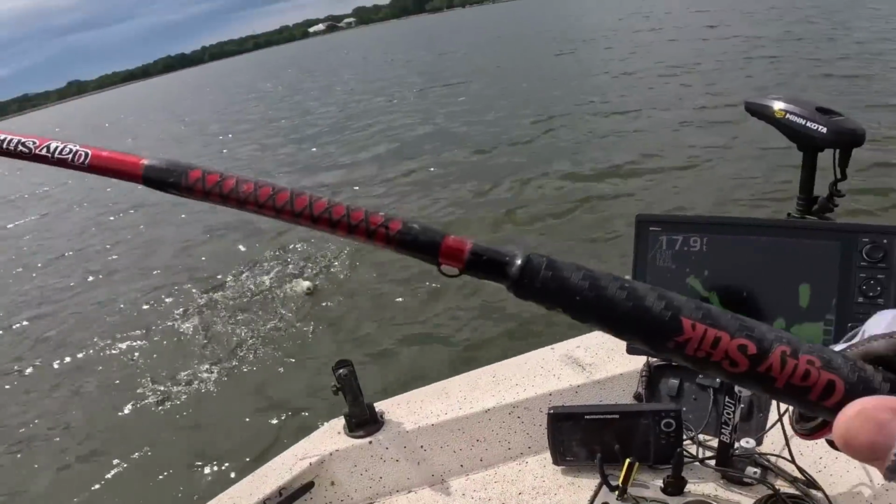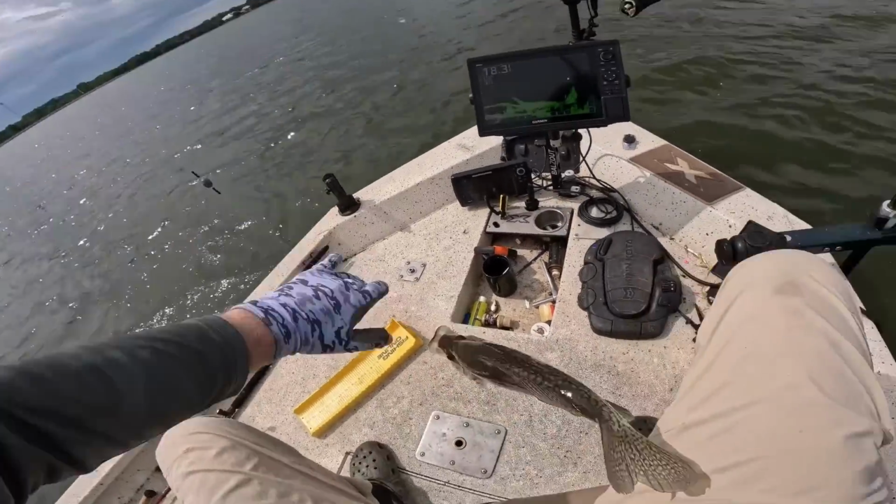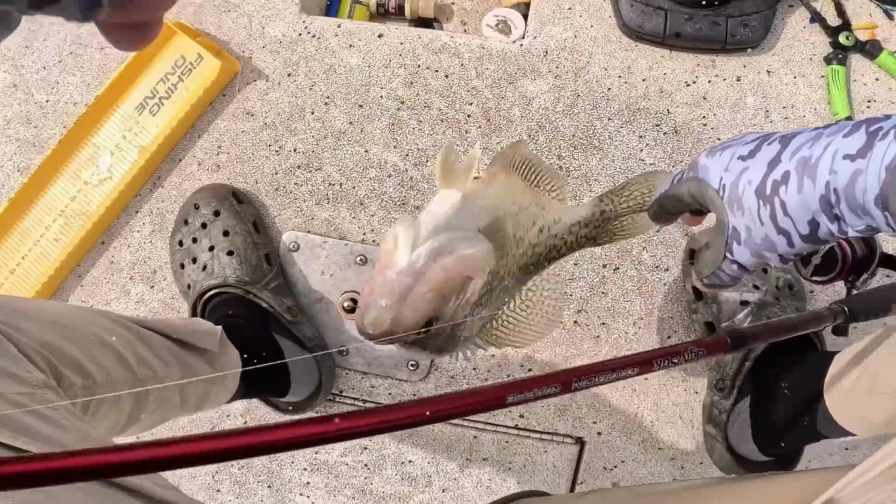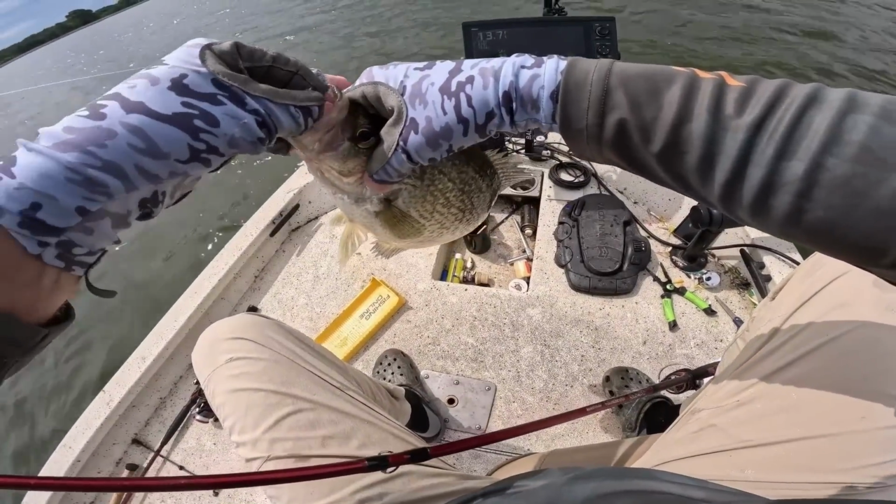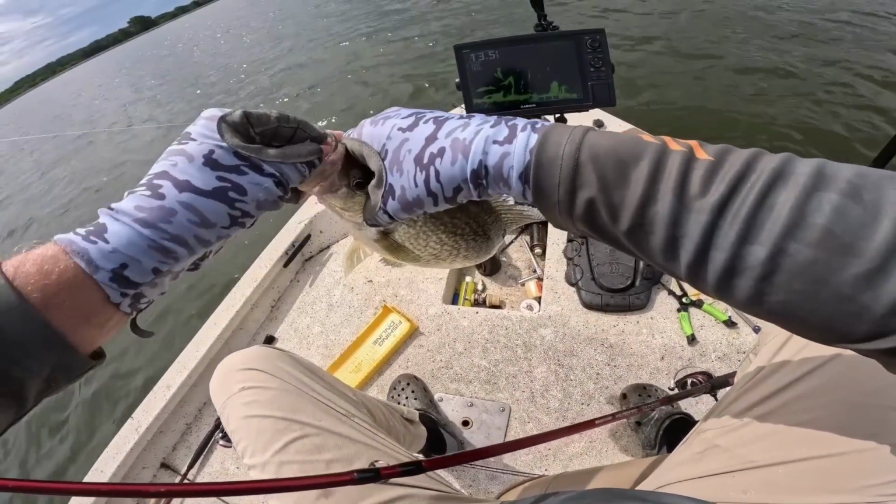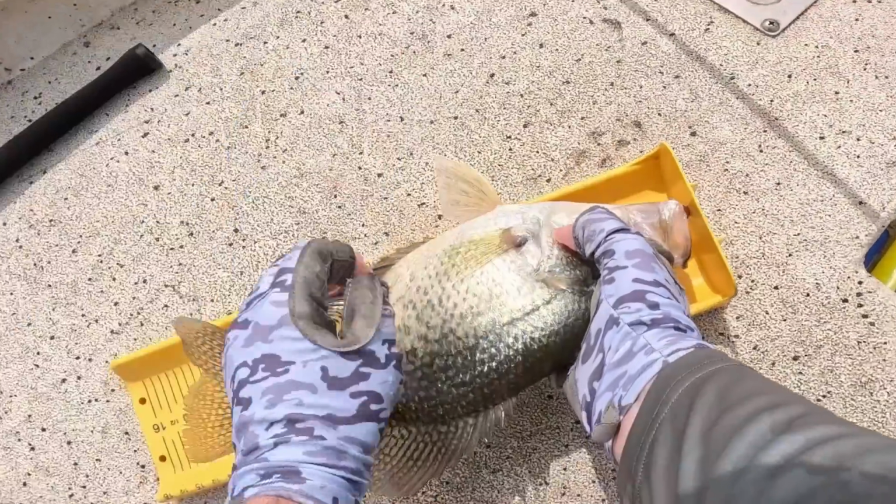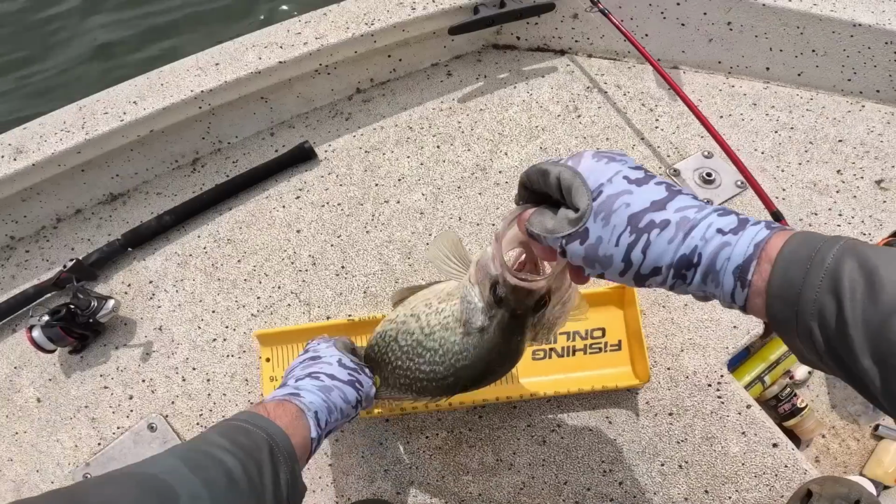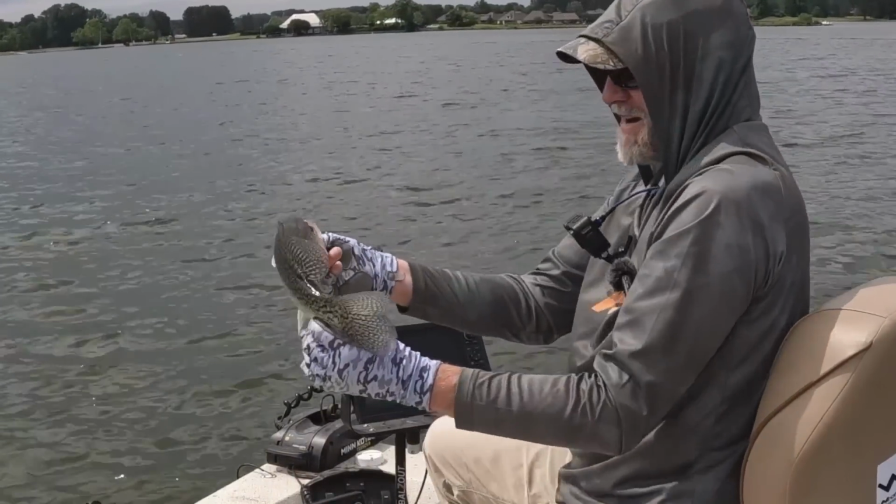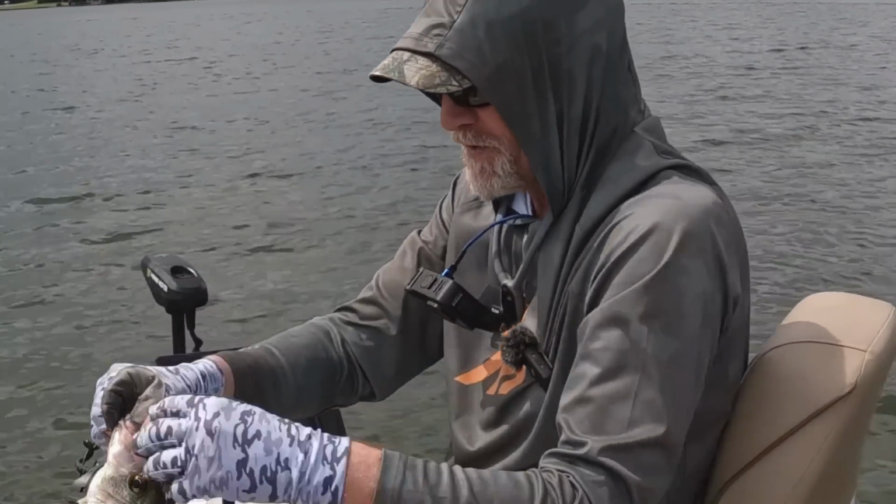I think it's a catfish, though. No, that's a big old crappie. Get up here, dude. Oh my goodness, I can barely boat flip. Yeah. Look at the size of this monster. It's 14 1/4. Man, that's a whopper. 14 1/4.